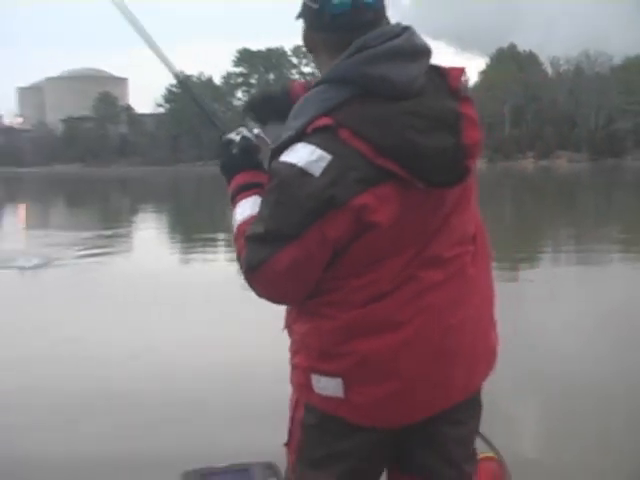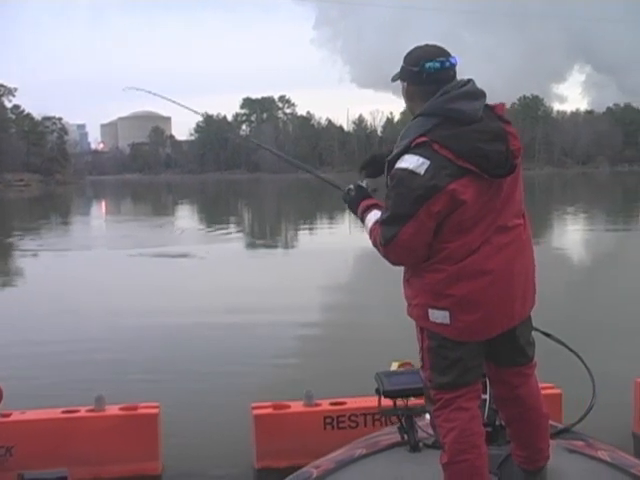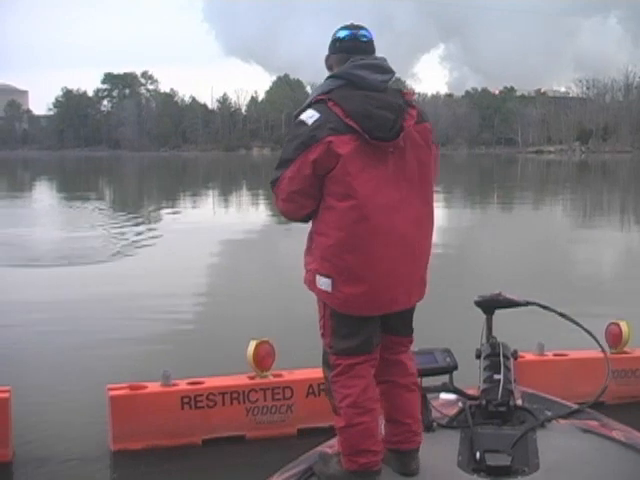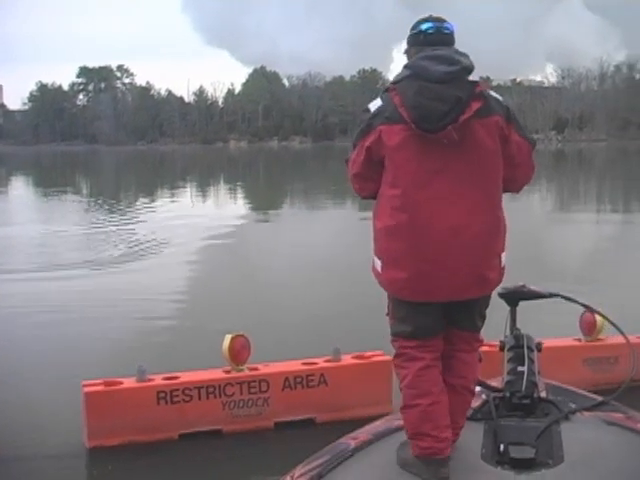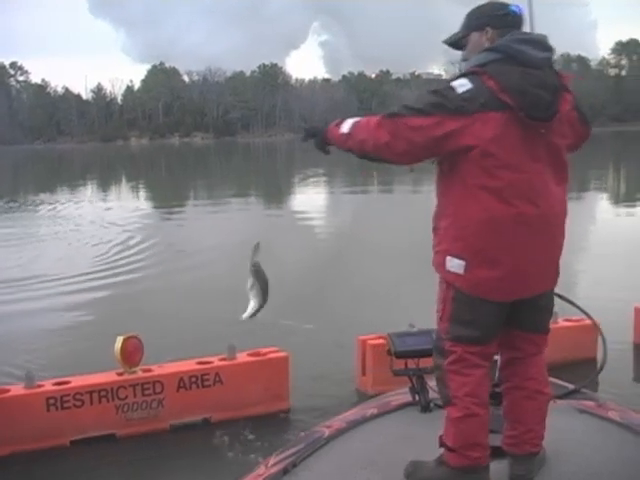No, didn't work out. Yeah. He came up there and got it. Little bitty feller, but hey, it's the biggest one yet.